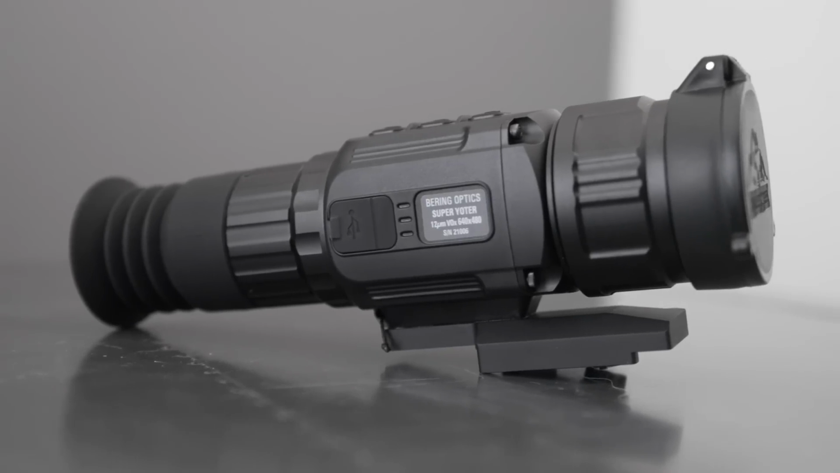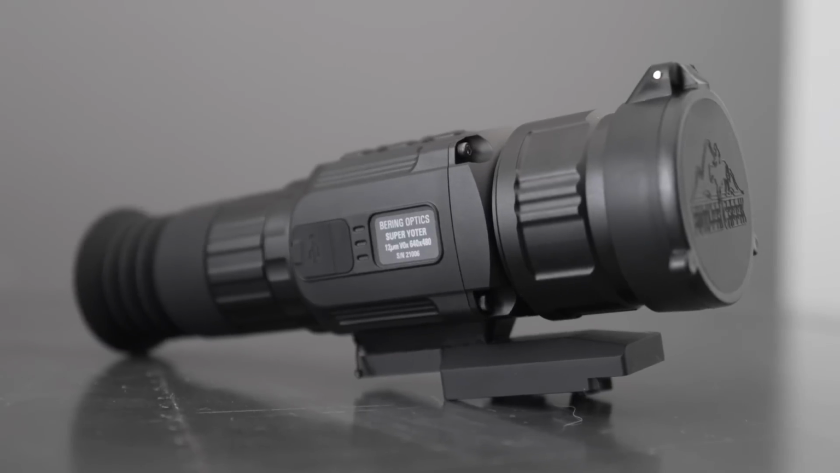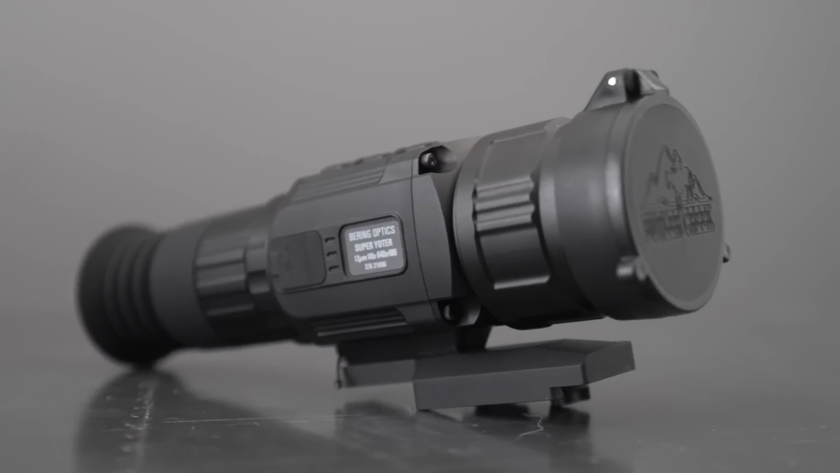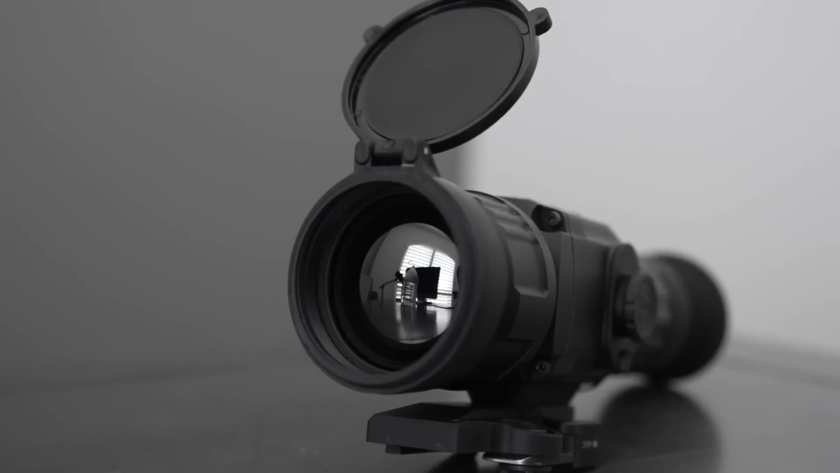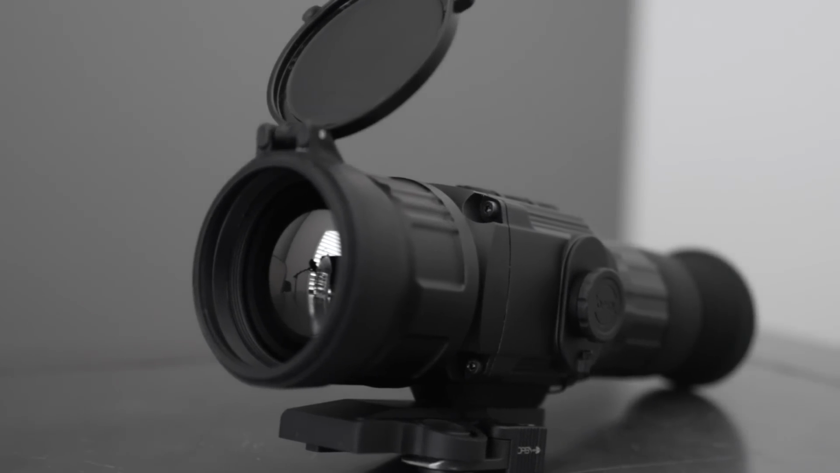This is a good one to get into because it's a brand new optic. This is a Bering Optics Super Yoter R 3-12x50. To give you the quick rundown, the Super Yoter R is a compact thermal weapon sight, superior for predator control at all ranges, but it really excels in the medium to long range category.